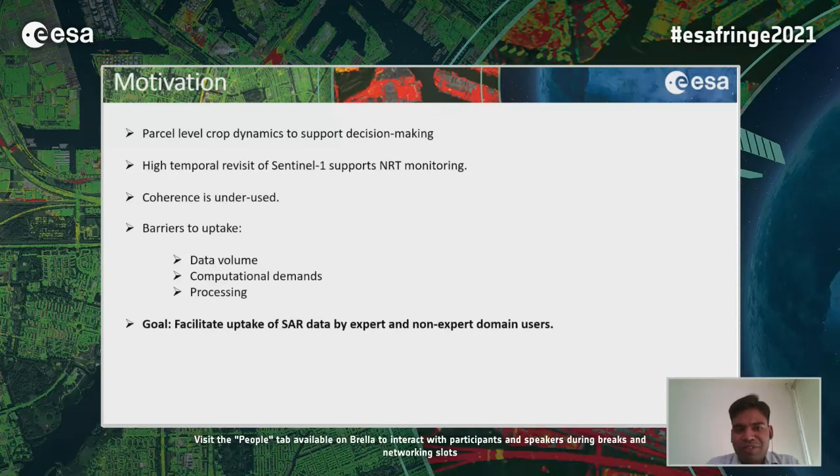So with the launch of Sentinel-1, with its high revisit and high repeat cycle, Sentinel-1 supports near real-time monitoring of agriculture activities. However, there are some barriers which pose challenges to application users as well as sometimes to expert domain users in processing the Sentinel-1 SAR data because of its volume. As we all know, the GRD product is around 1.5 GB and the SLC product around 7.5 GB.